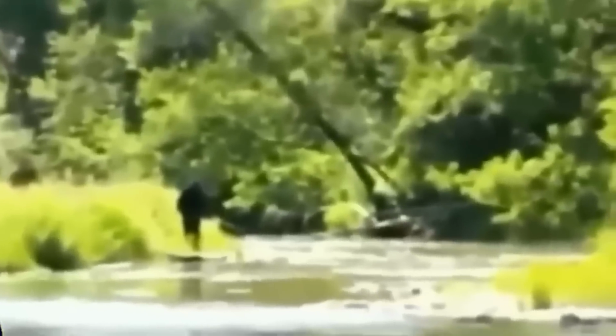It is an all-black figure, as if covered by fur. Look at its hunched posture and bipedal stance. Many people have suggested this to be none other than the Bigfoot itself. Could this family have run into the Sasquatch? What do you think?